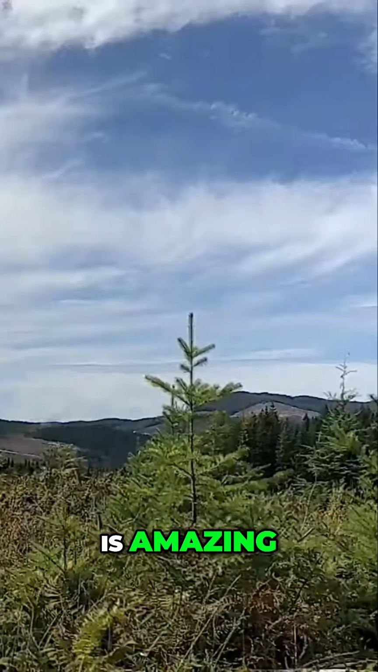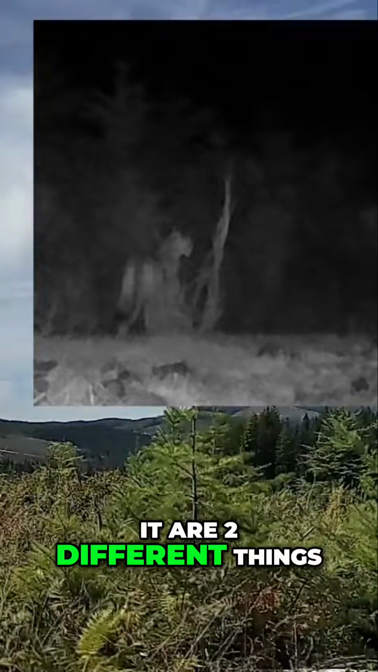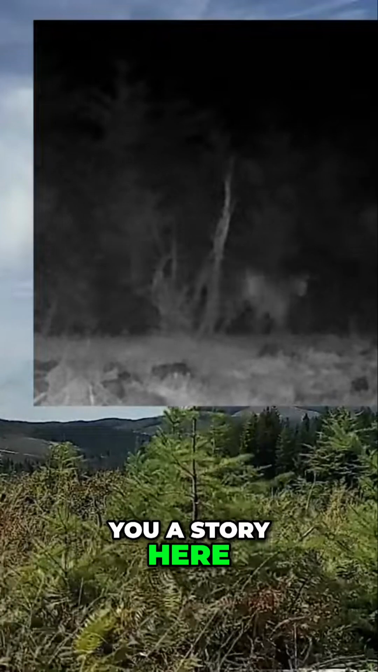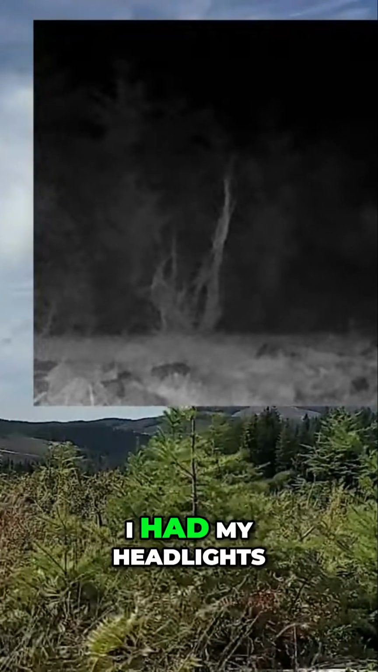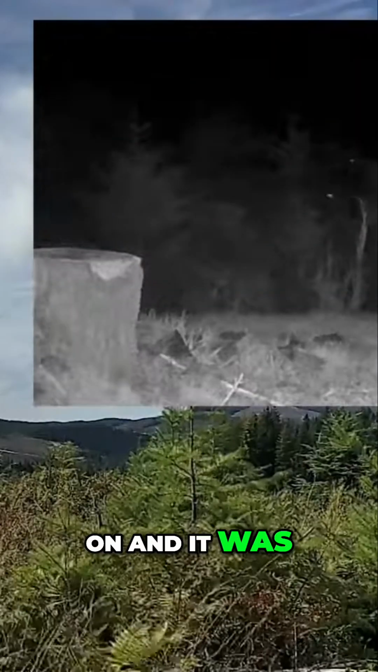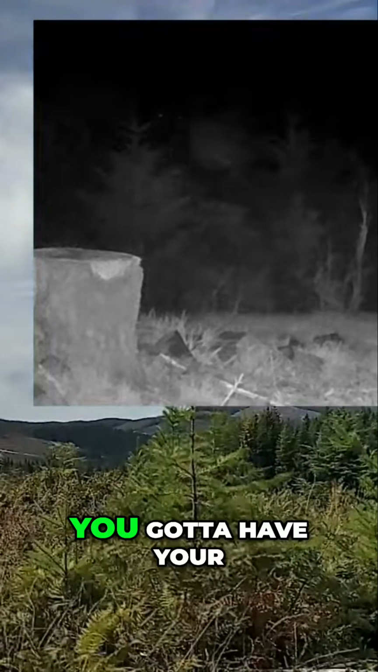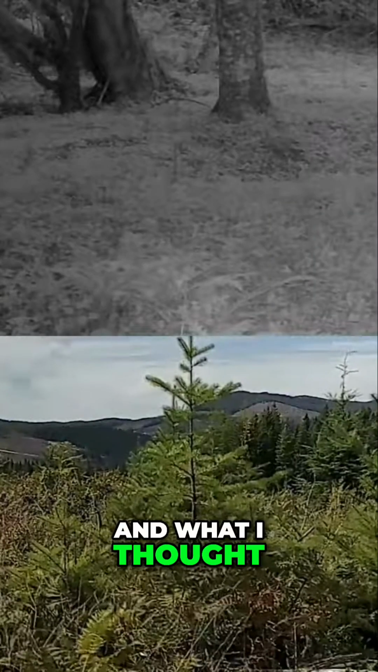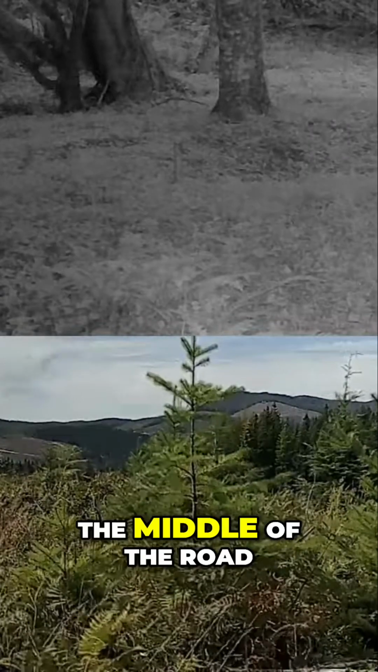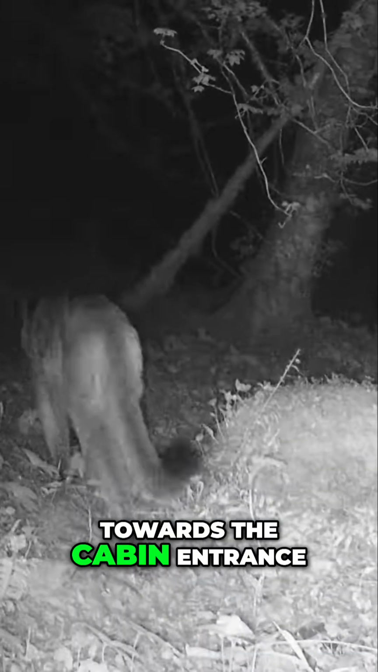That is amazing. Now, I'm going to tell you, reading it and seeing it are two different things. I want to tell you a story here. I was coming back to the cabin. I had my headlights on, and it was the point where it's too dark. You got to have your headlights on, but you can still kind of see in the road. And what I thought was a deer at first was standing in the middle of the road, right across from our cabin entrance, and it was facing towards the cabin entrance.